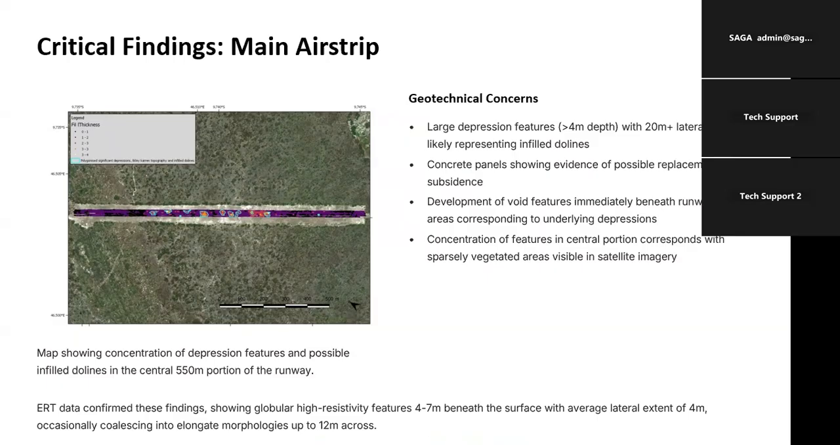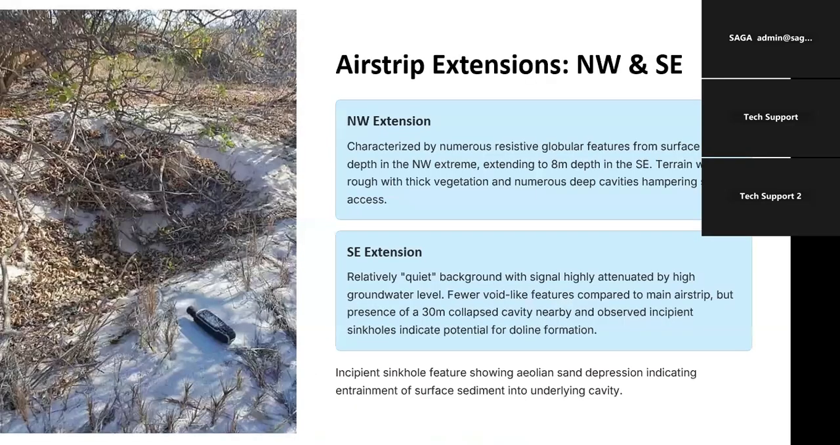To extend the airline, the idea was that it should go on into the northwest and to the southeast. In the northwest, there were a large number of cavities that you could see on surface and that showed up in the GPR data, which is obviously huge, and needs to be considered when you build.